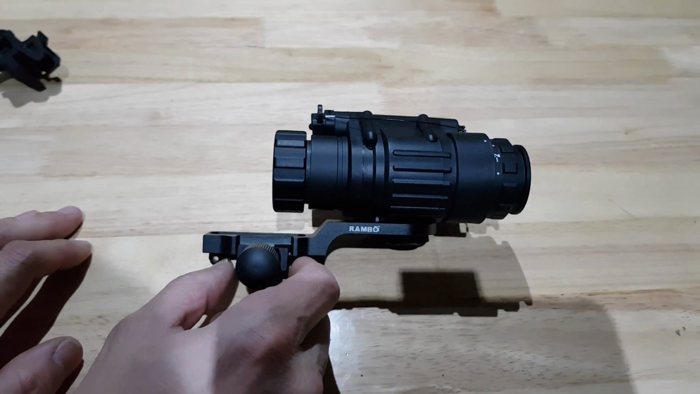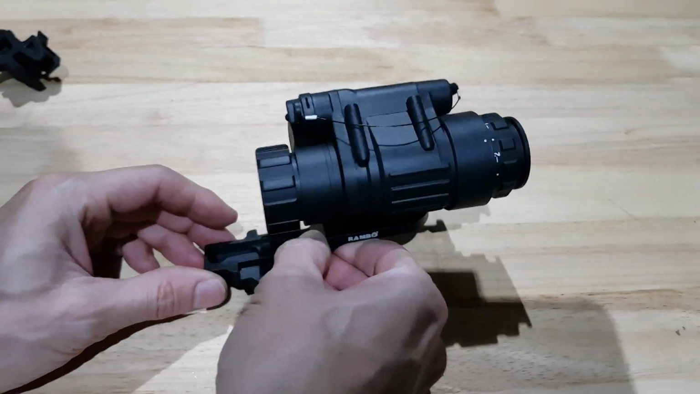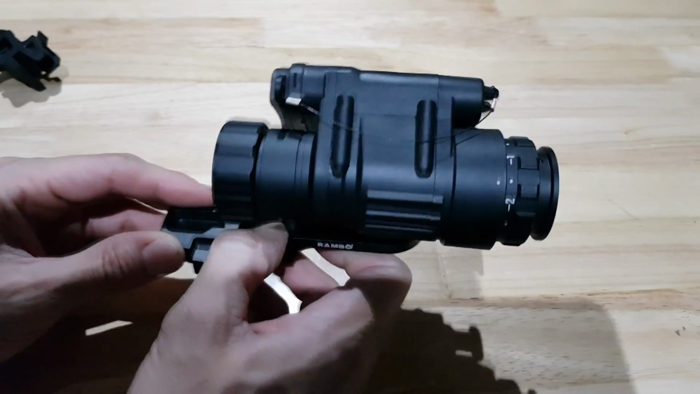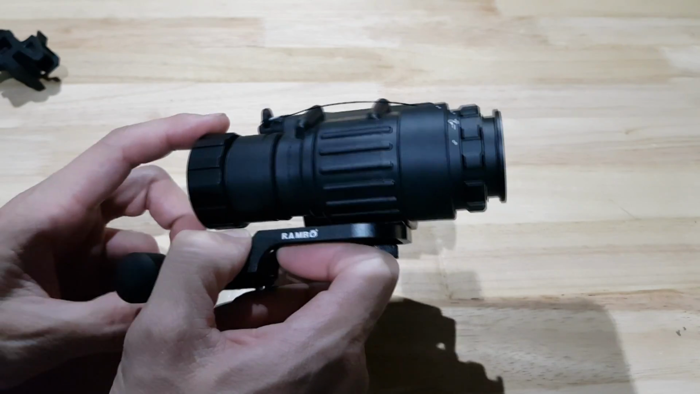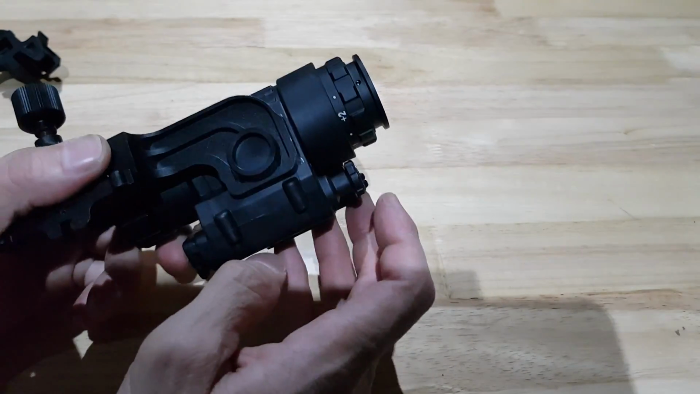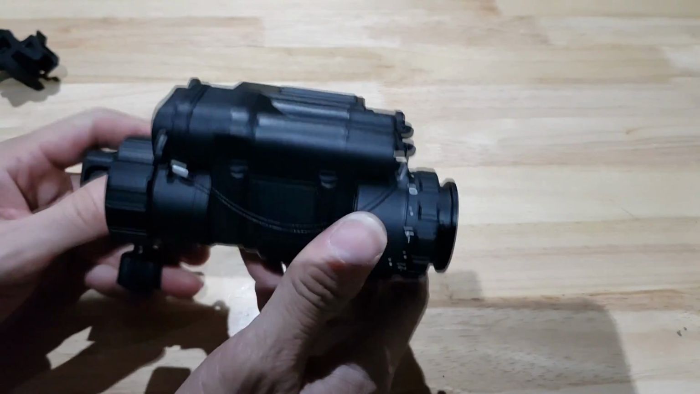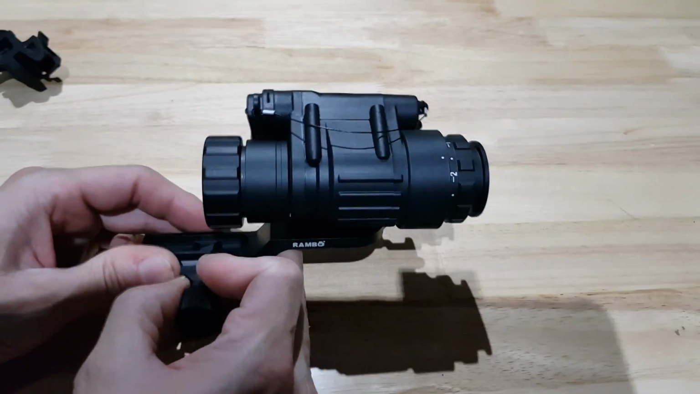Not cheap. Not cheap. I think the cheapest you can get one of these fake PVS-14s for is $300 or thereabouts. And the genuine ones, I think they start around the $5,000 mark or something along those lines.